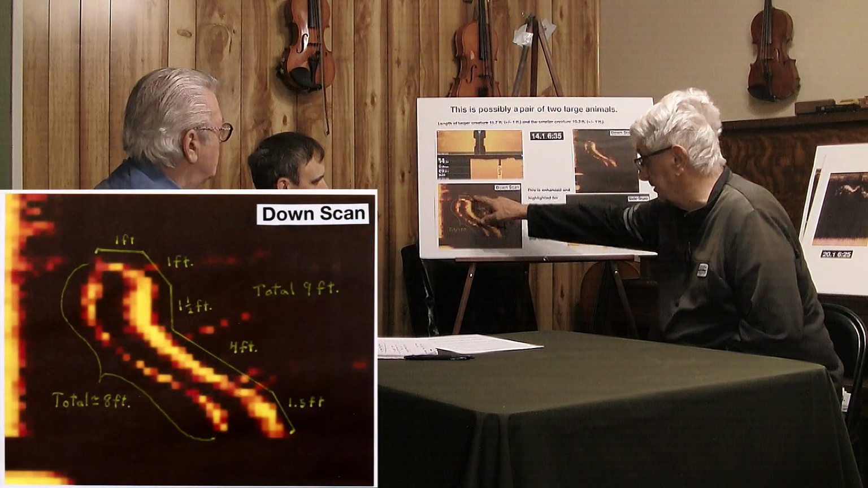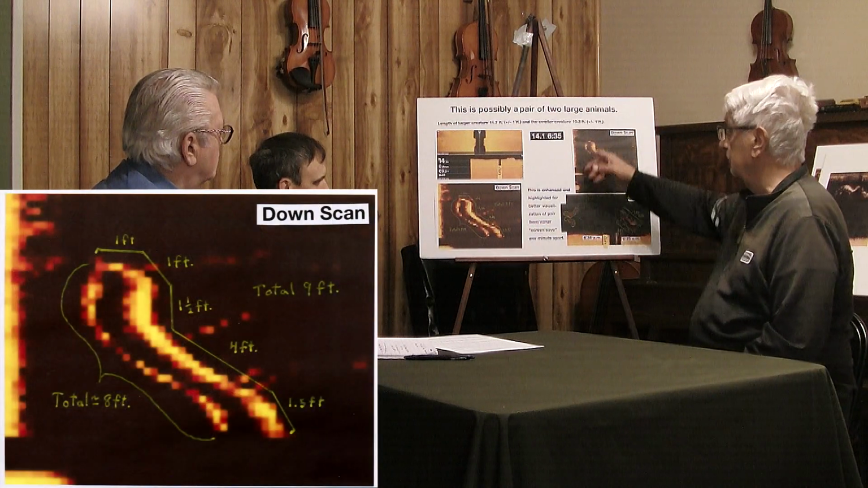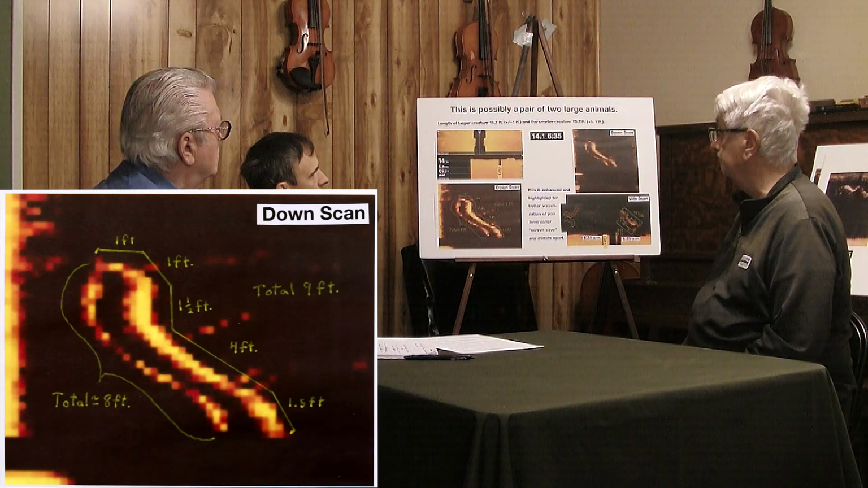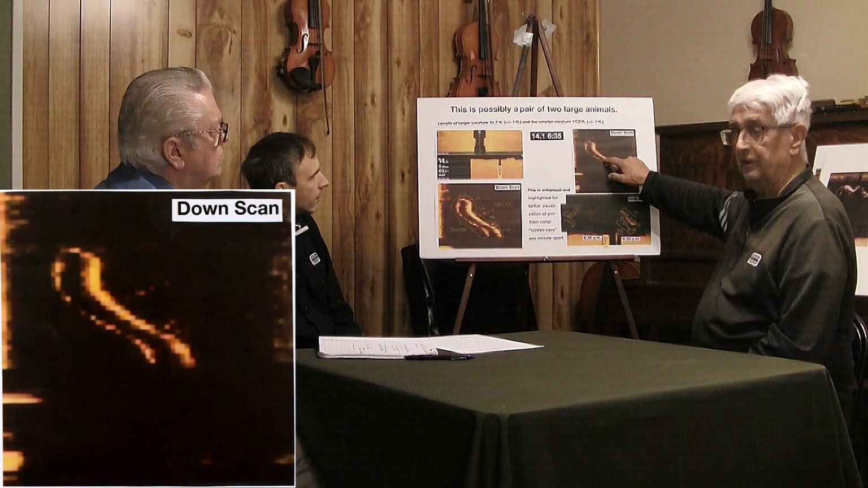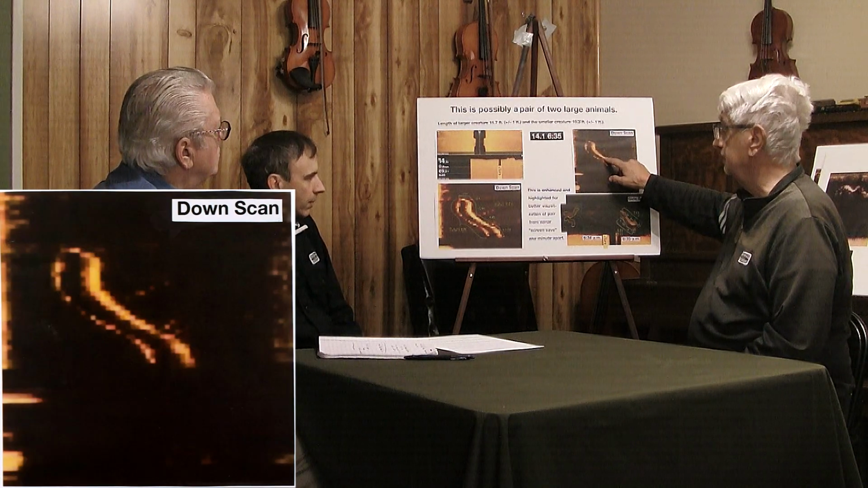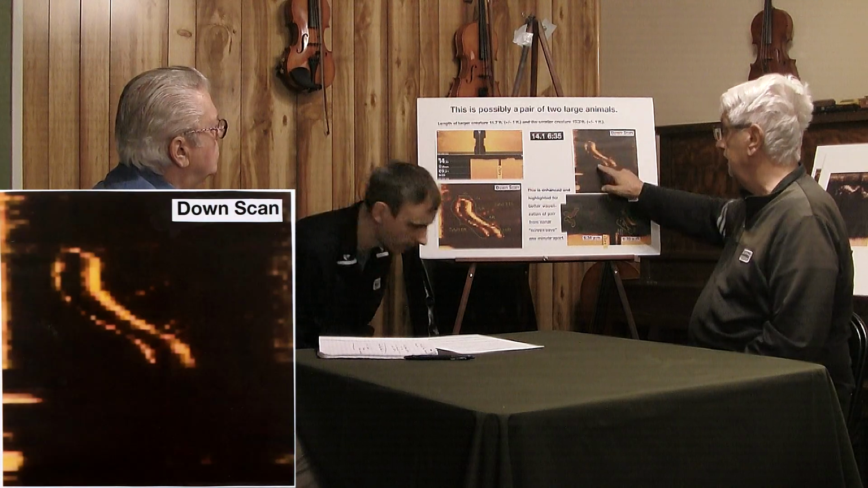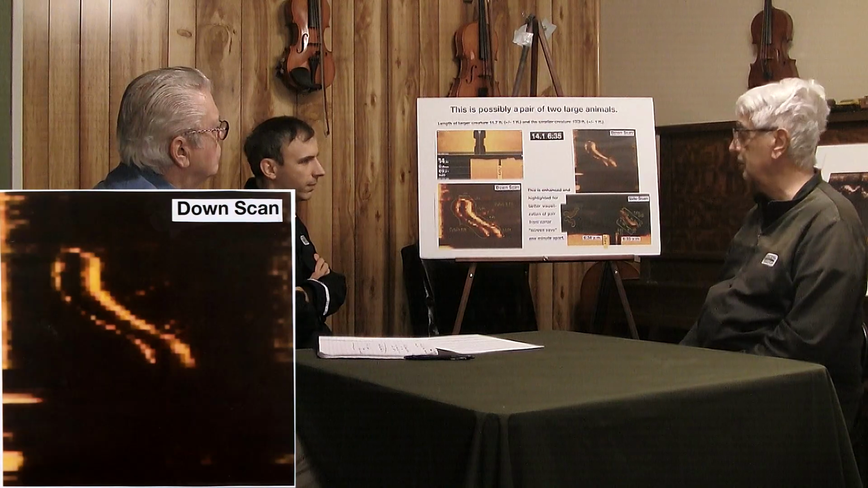Again, if you take the total length, you're going to end up with an animal that's roughly, the larger animal, which later we'll get into is probably the female, is 11 feet, almost 12 feet, and the smaller one, the thinner one, is around 10 feet, a little over. And you think it's male, female, and not female and spawn or child?